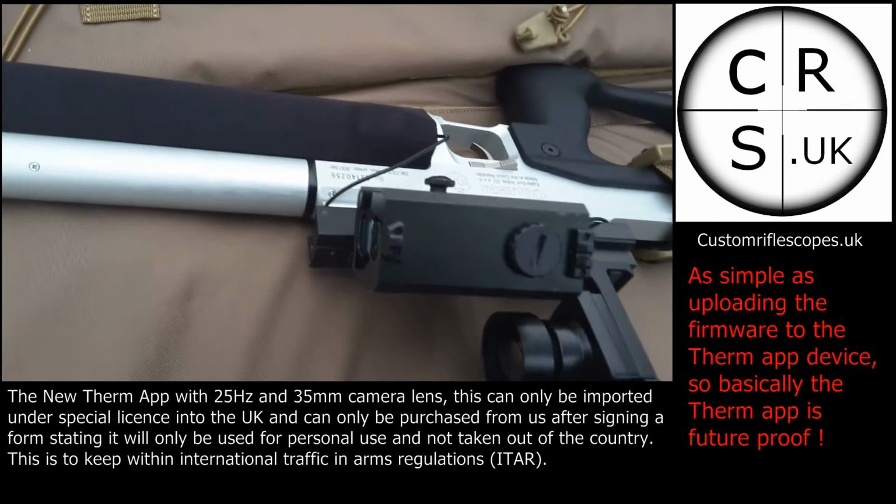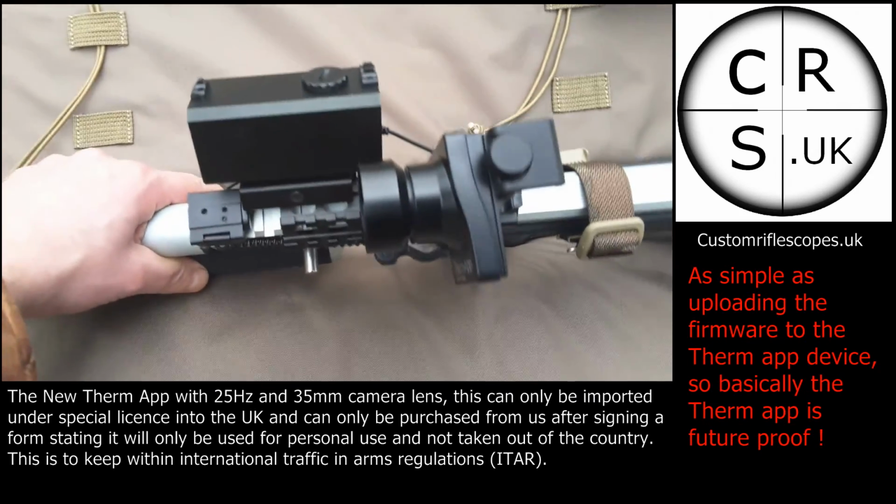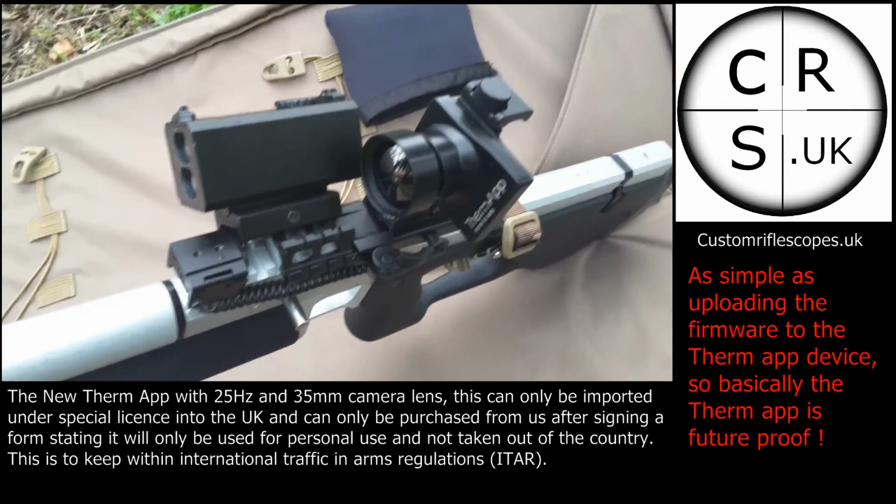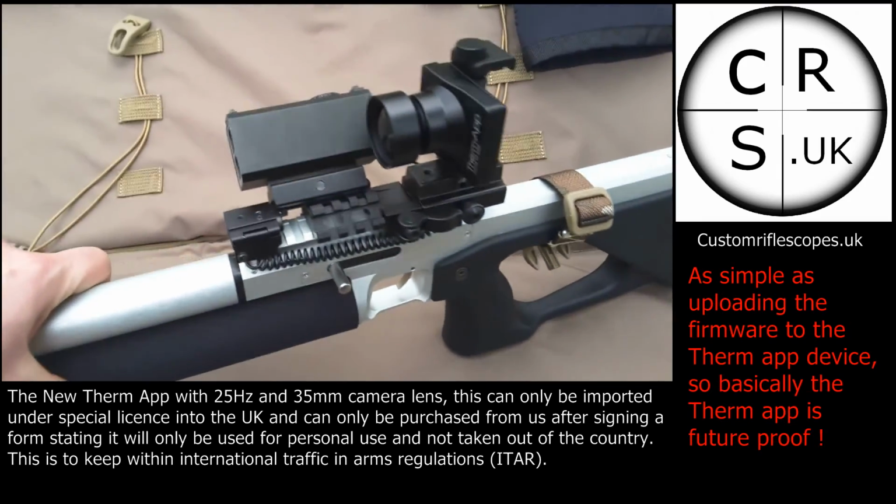This one has been offset 45 degrees to one side. I've put it on there so it doesn't get in the way of the Therm app. You could probably have it higher, but I didn't want it too high.